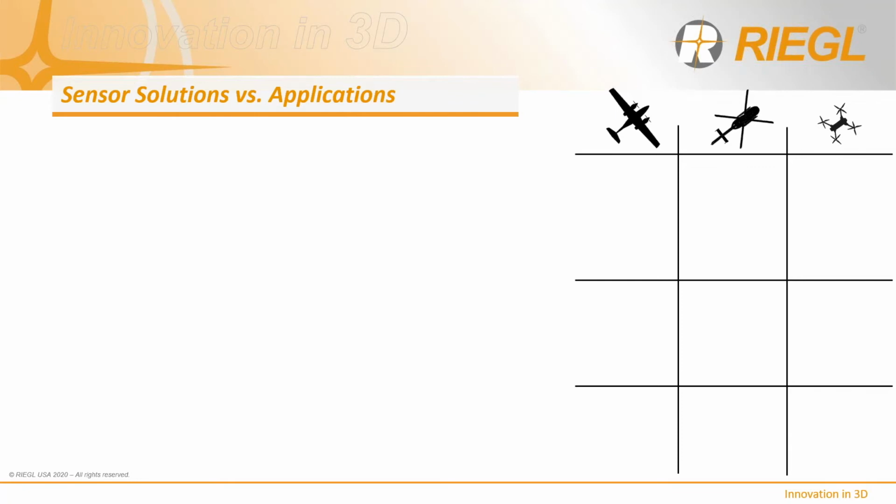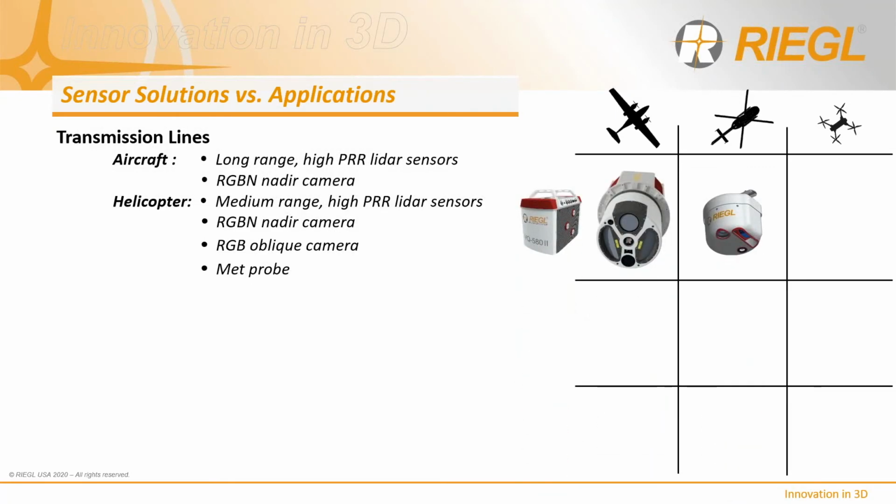For long distance surveying of as-built transmission line assets, we recommend downlook sensors that are capable of high rotational scan velocities to enable optimum point distribution when flown at speed. These sensors include our VQ1560 Mark II, the 580, and the 480 Mark II for aircraft platforms, and the VUX 240 packaged with our VP1 pod, which I'll explain later, for helicopter installations.